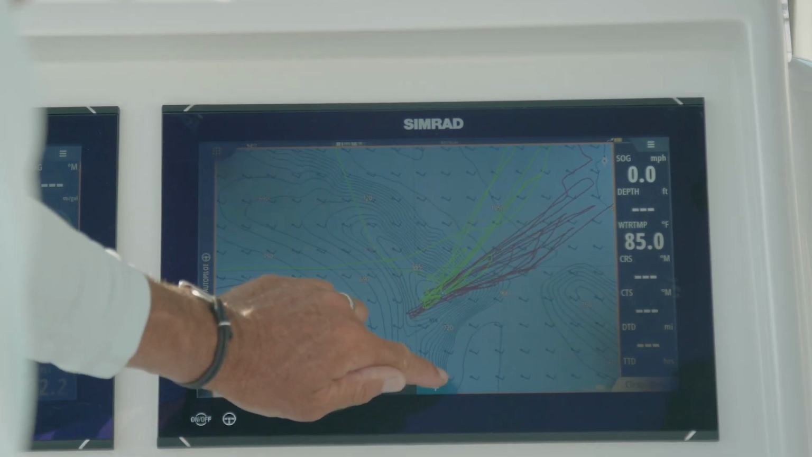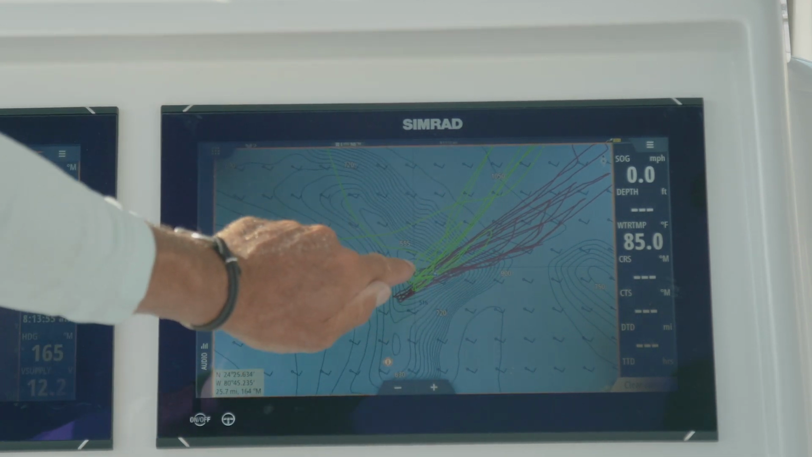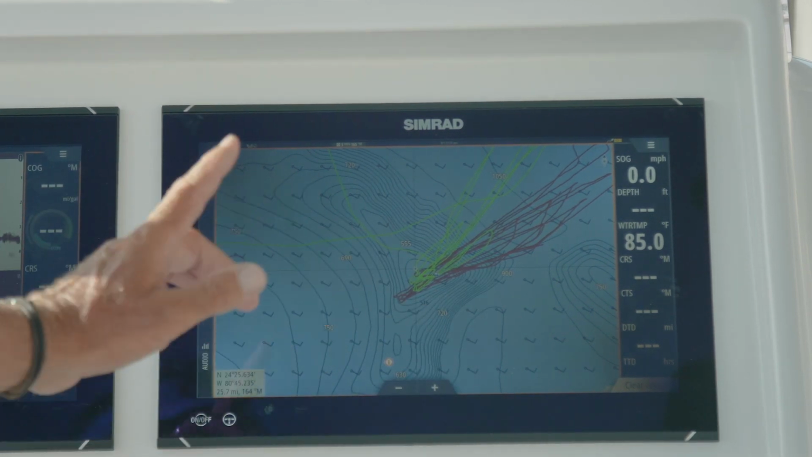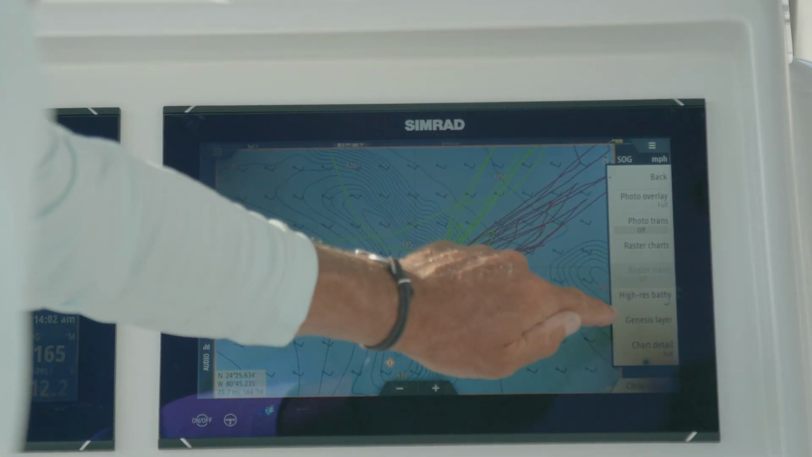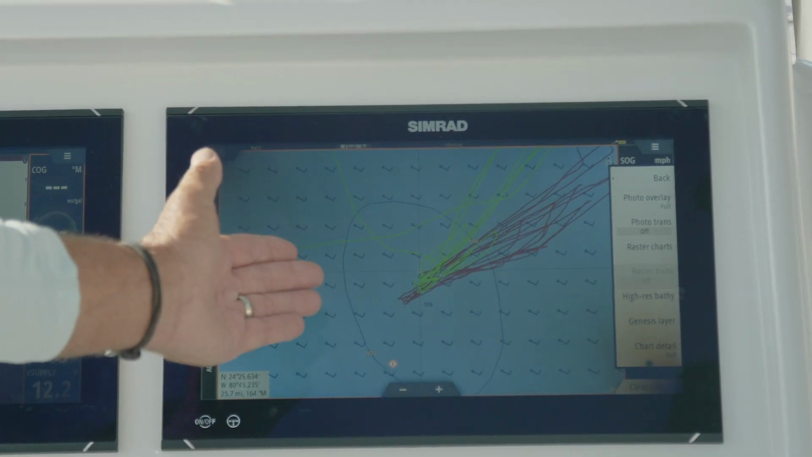Obviously, I've caught some tunas on this spot before, but actually, with the bathymetrics, it shows you the highest spot and the deepest spots and lets you set up your drift. So that's just a click of one button. Back to menu, high resolution bathymetrics. Turn it off, and it's just a lump in the middle of the screen.